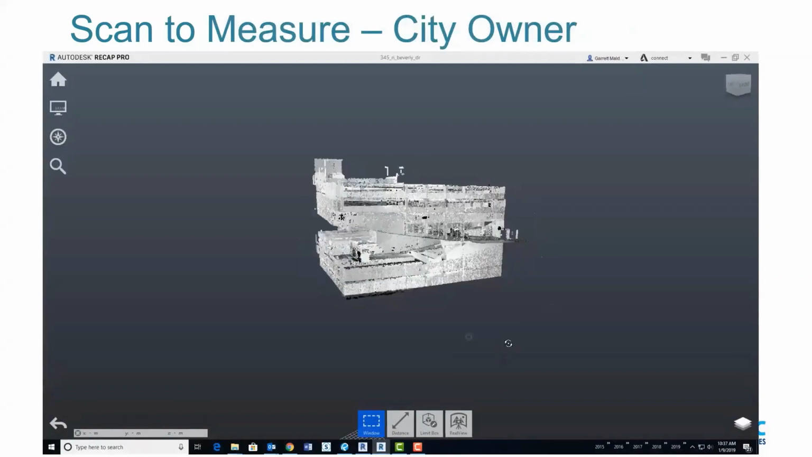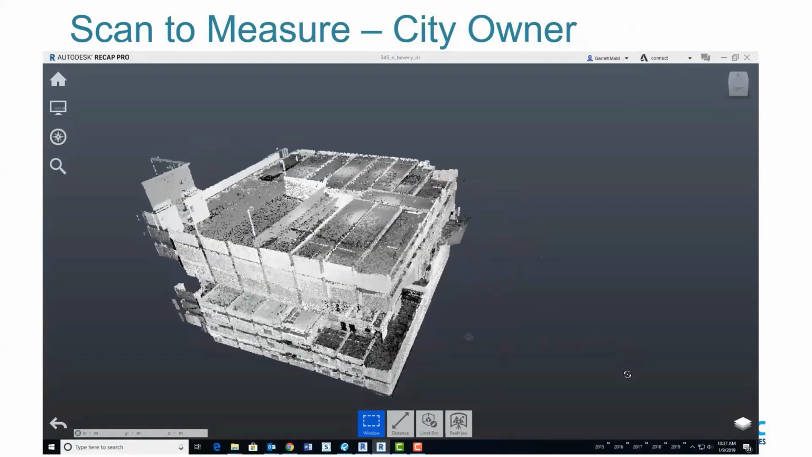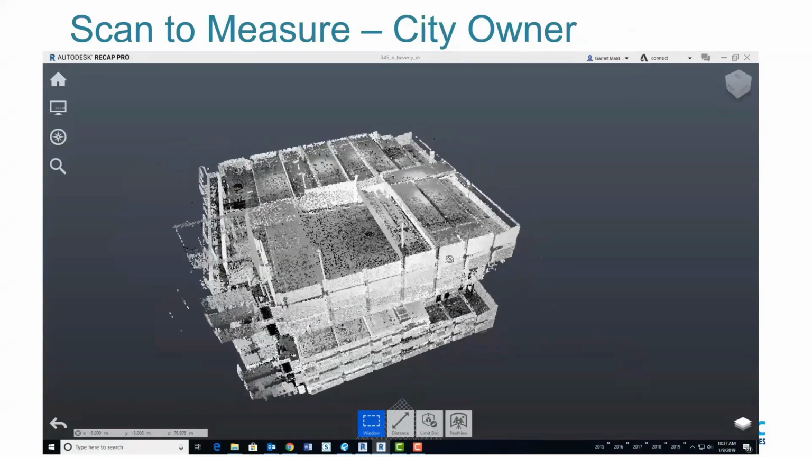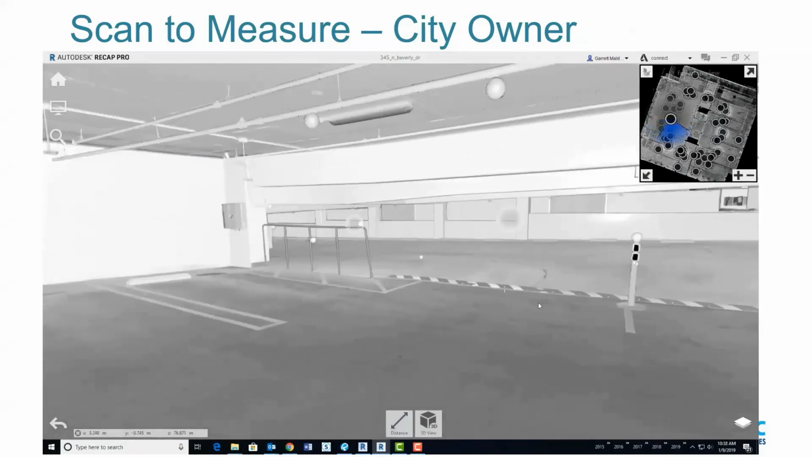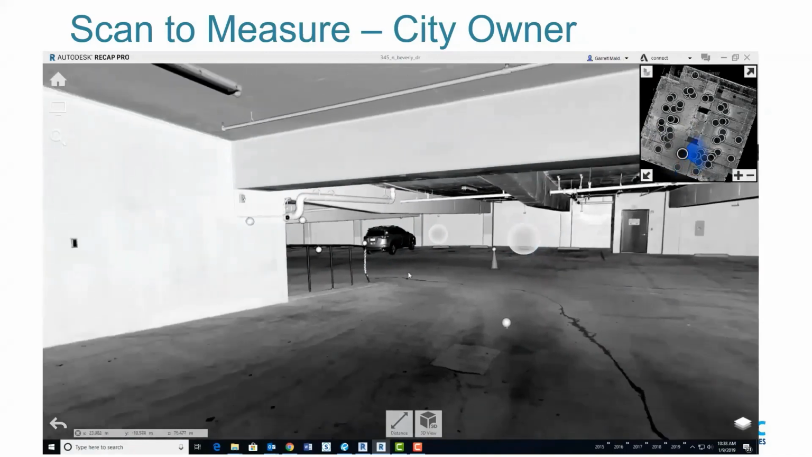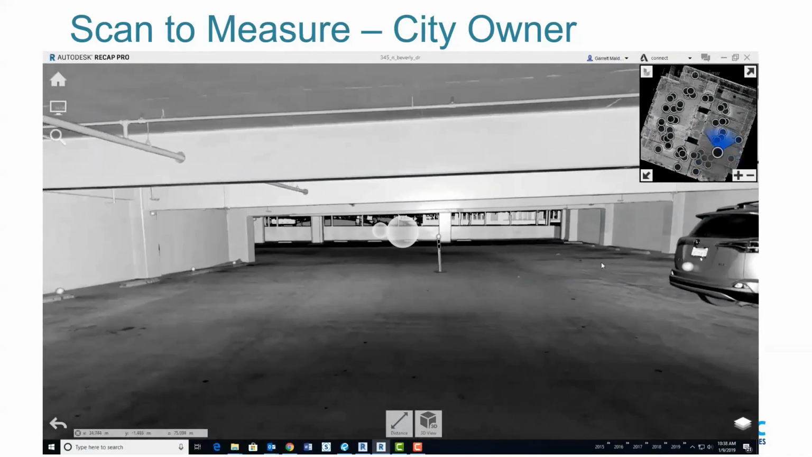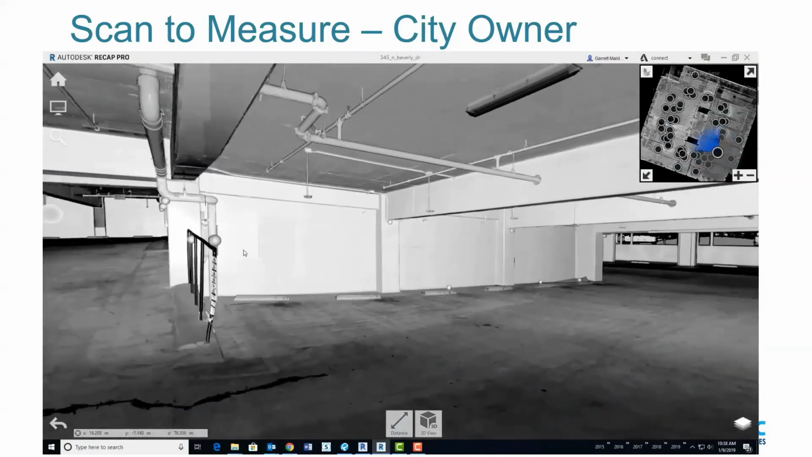All right. So this one here, the city owner asked us to verify the height of their parking structures. Now, when you enter a parking structure and there's a sign that says maximum vehicle height 6'7", 6'8", or something like that, well, we were able to do that with the LiDAR scanner, without actually having to create a Revit model.